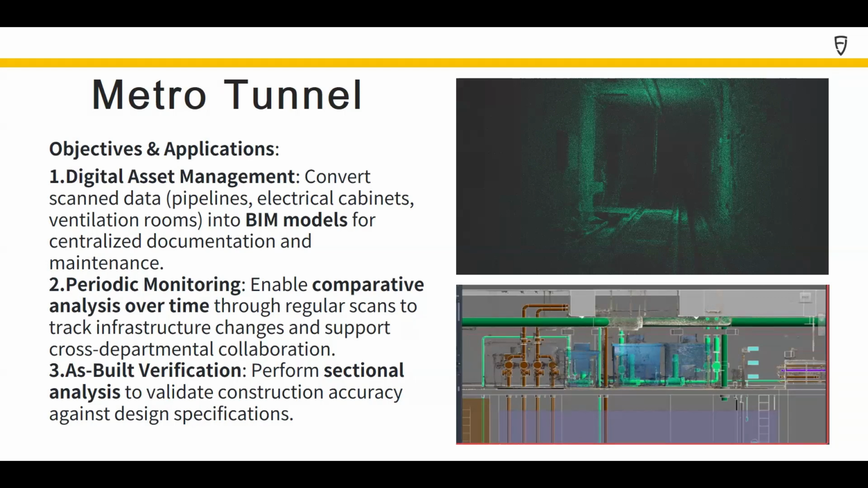The third reason is to do SBO verification. And this is all thanks to one of the new features that we have just launched in our software called sectional analysis. This function allows you to compare the as-built model, the design of the tunnel, with the assets and the design cross-section of the tunnel, and compare to the actual cross-section of the tunnel every few meters, so that you can know the difference between the actual tunnel and the as-built.